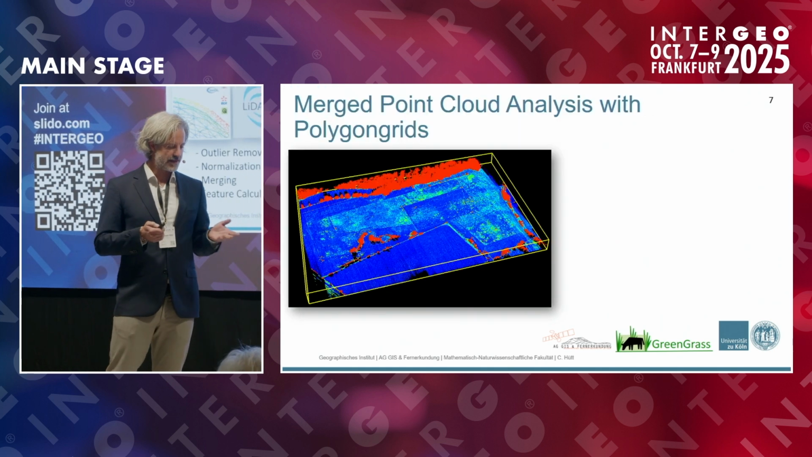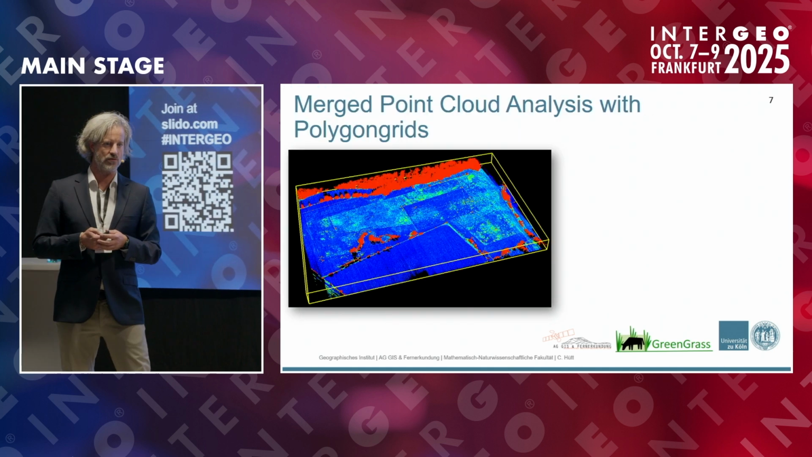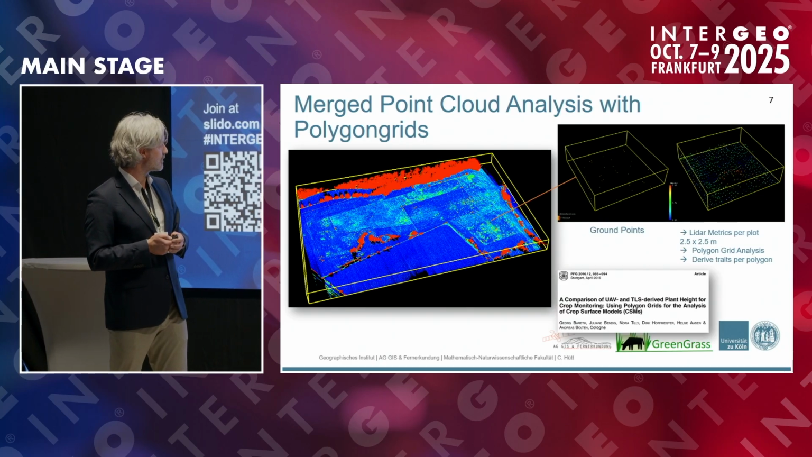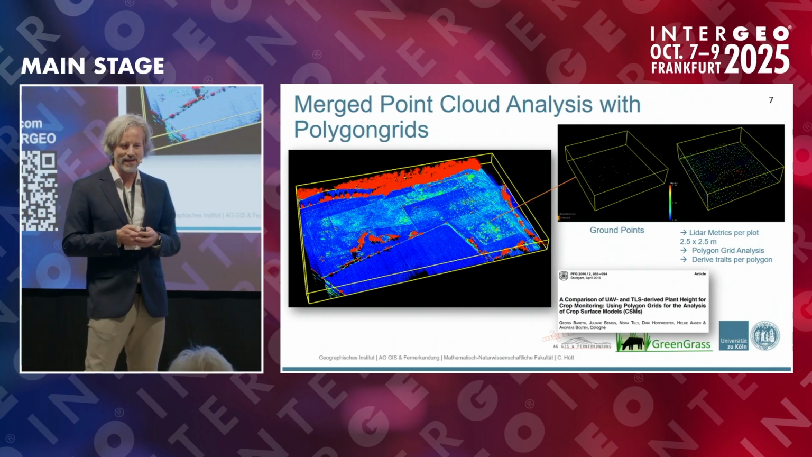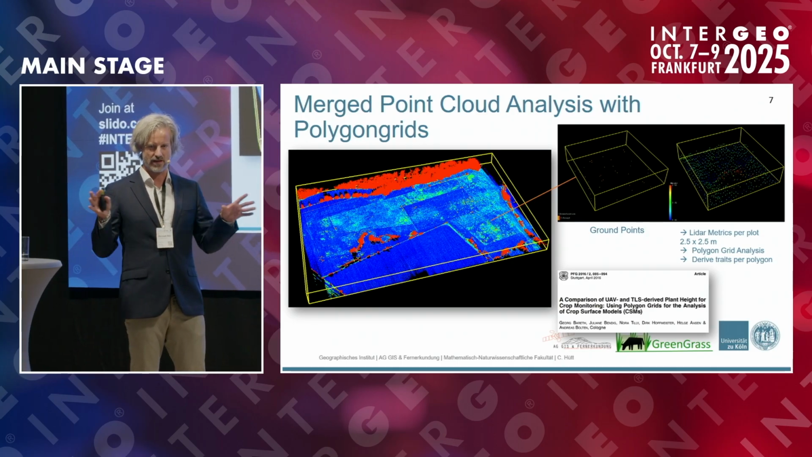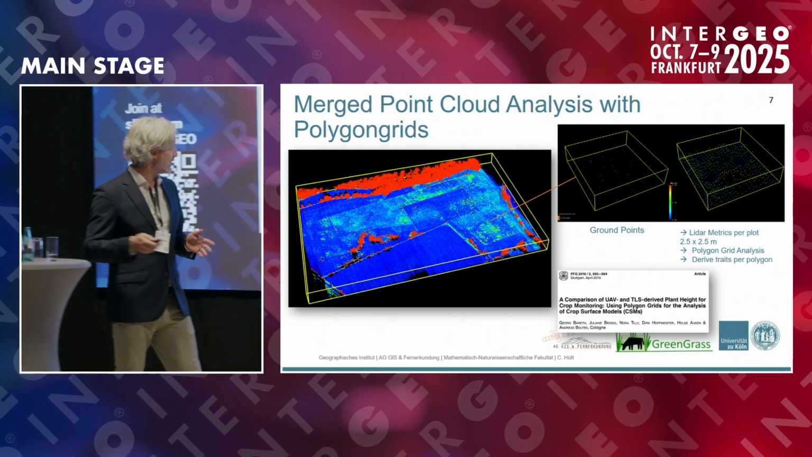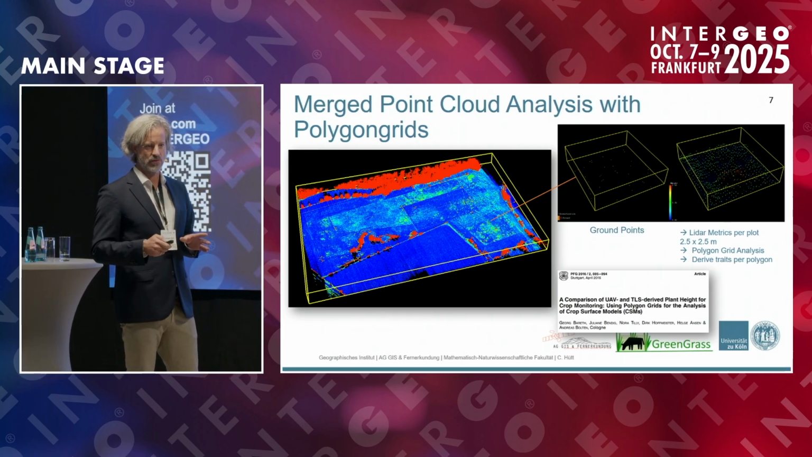How does this look like? This was one of the point clouds we acquired from one of those paddocks from these grazing areas. And we applied a concept called polygon grid analysis. And those polygon grids are like a grid, but it's fixed in time. So before we had this area of interest, we made a polygon that covers the whole area. And we could analyze only those points that fall into this area.